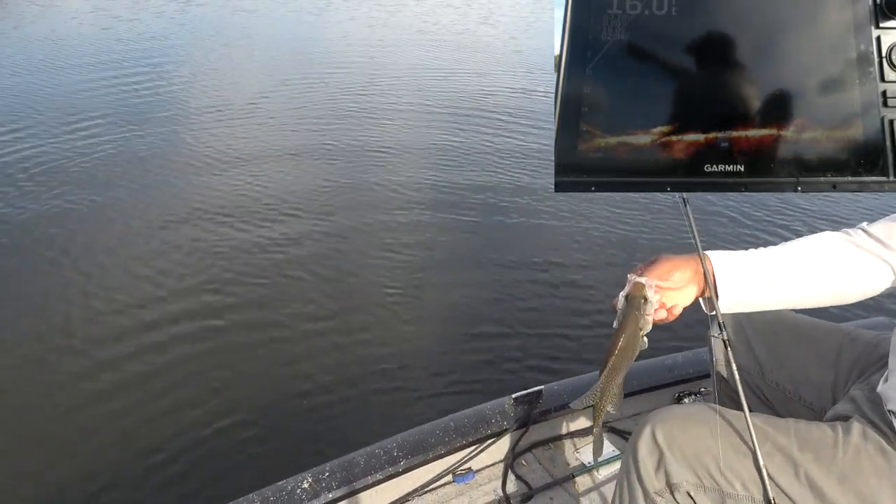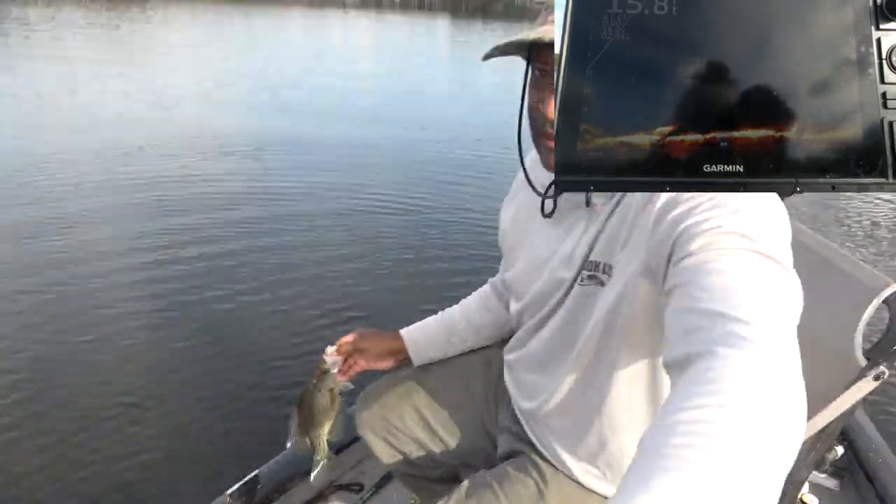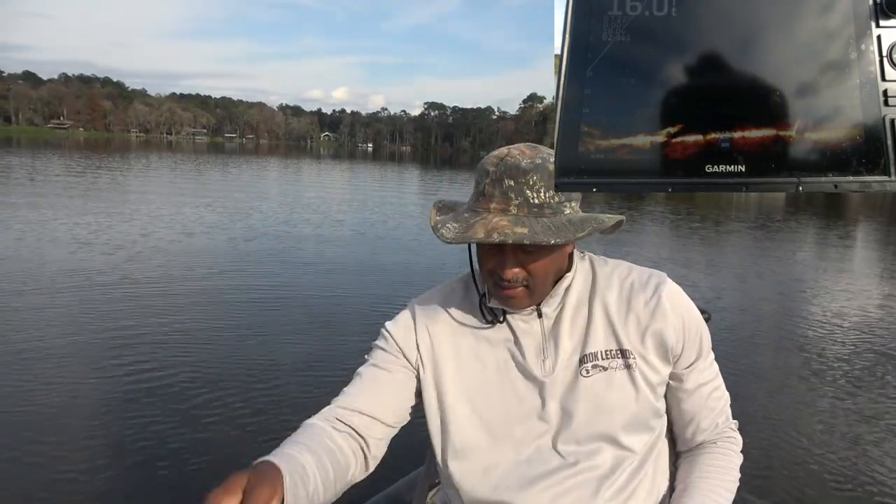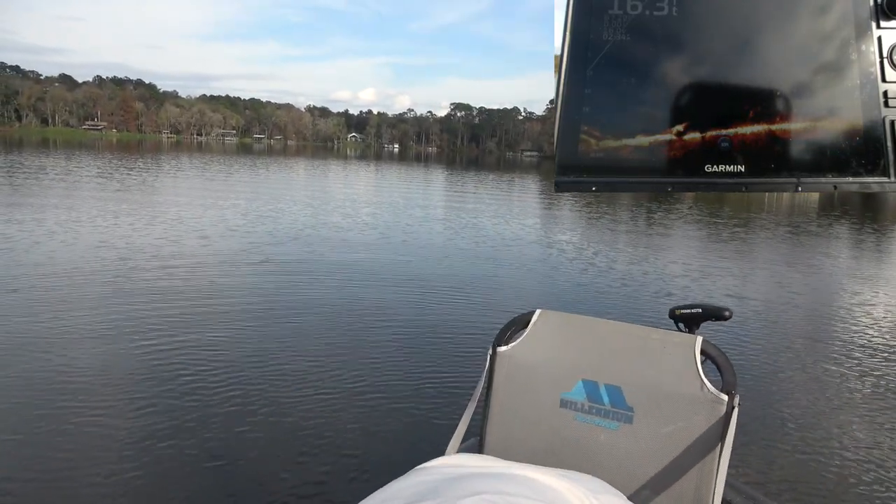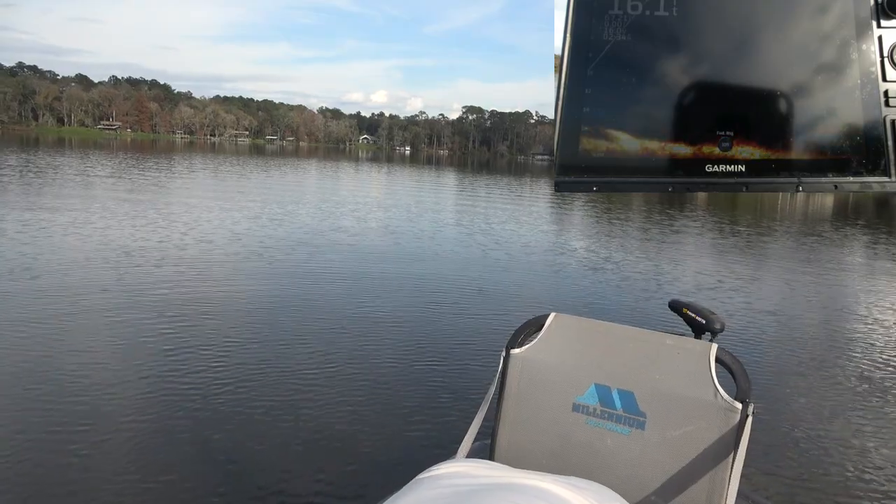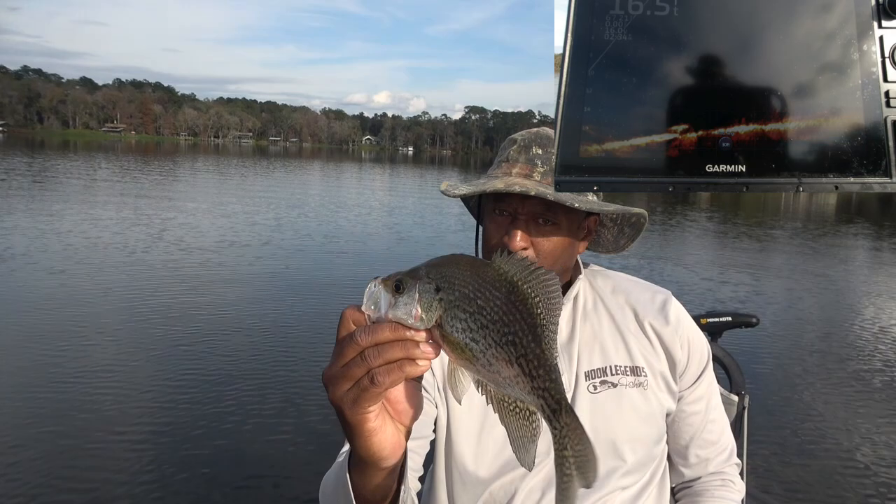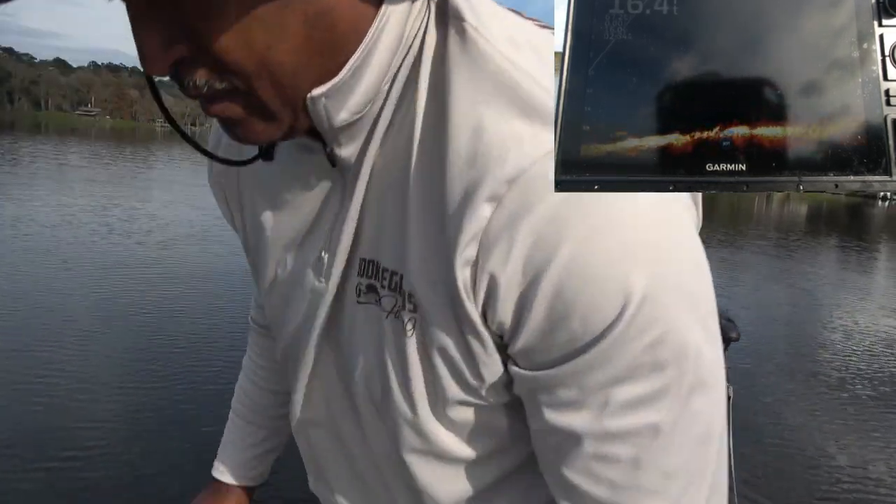I can go ahead and look at that. I mean, that's a beautiful fish. Nice fish down here. Let's see, that fish, just so you know, is 11.5 inches. Not a tournament fish. Go nice on some sandwiches. Mom's gonna be happy.